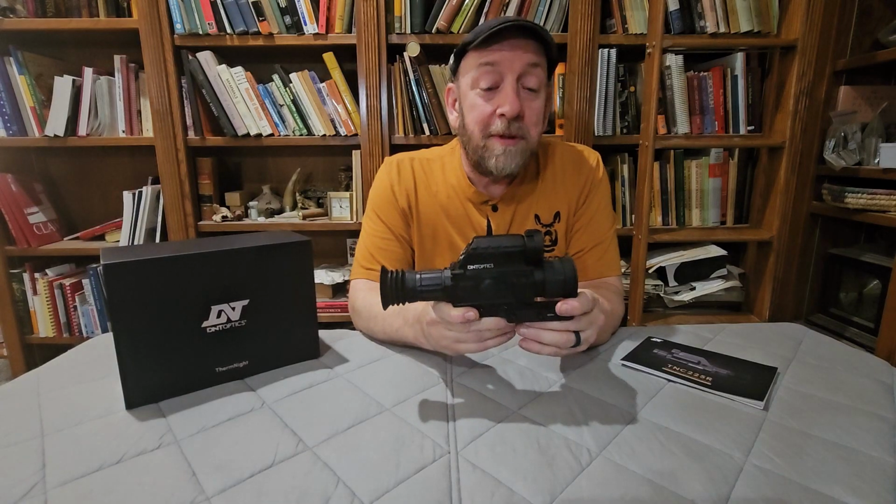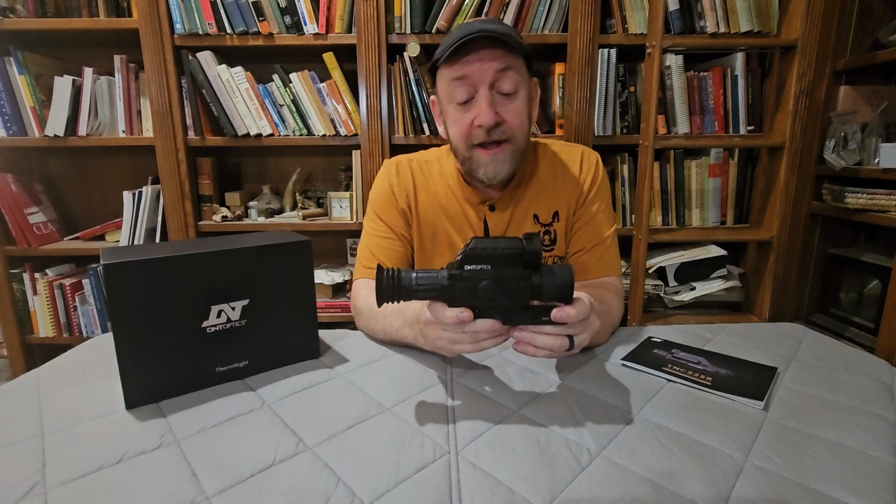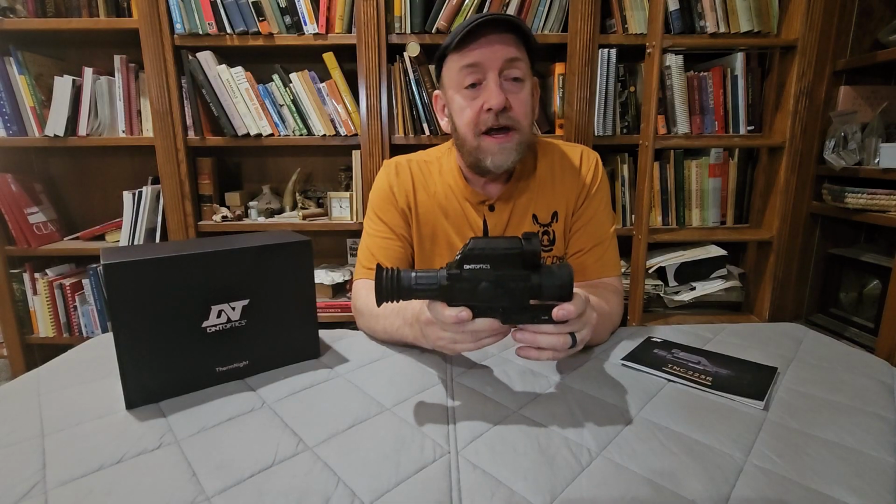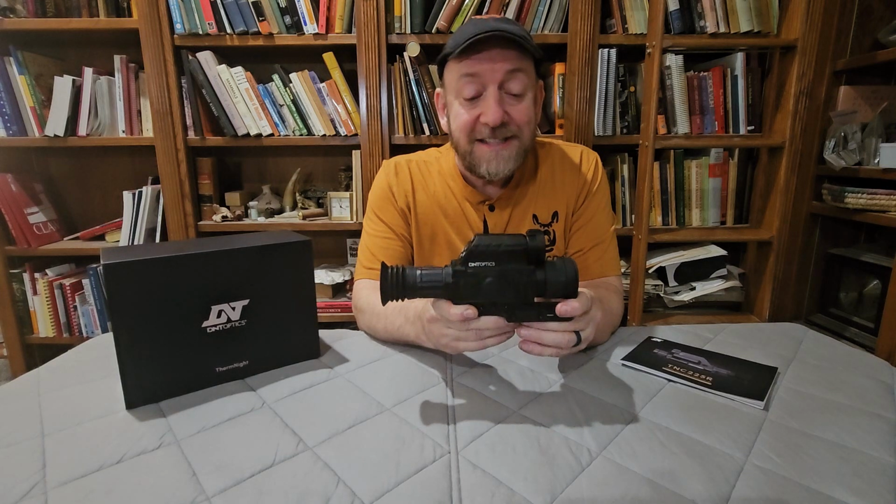Now I said this was a complicated scope to use, and it is only in the sense that it has so many options and you can customize things in so many ways, but once you get everything where you like it, it's actually a fairly easy scope to run. It's just getting it to where you like it.